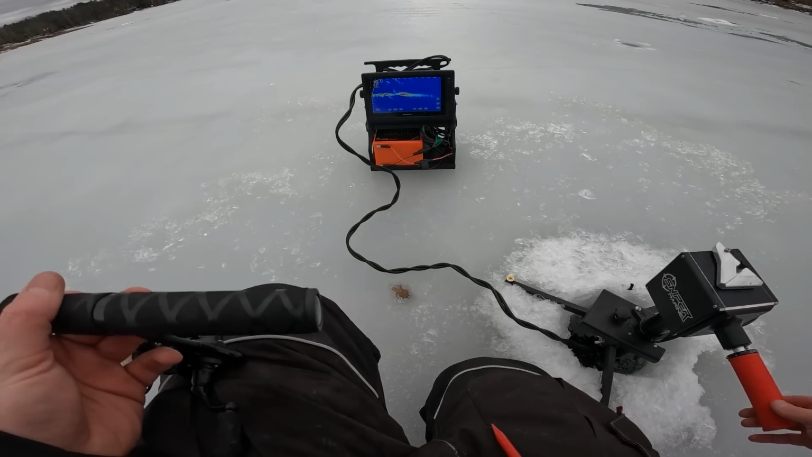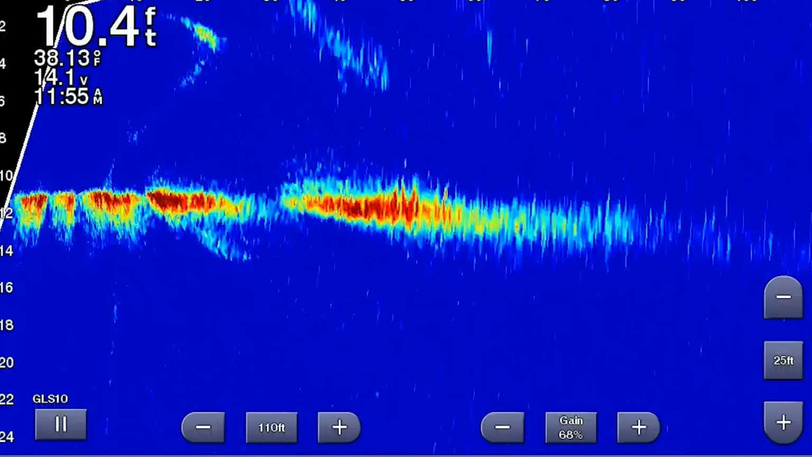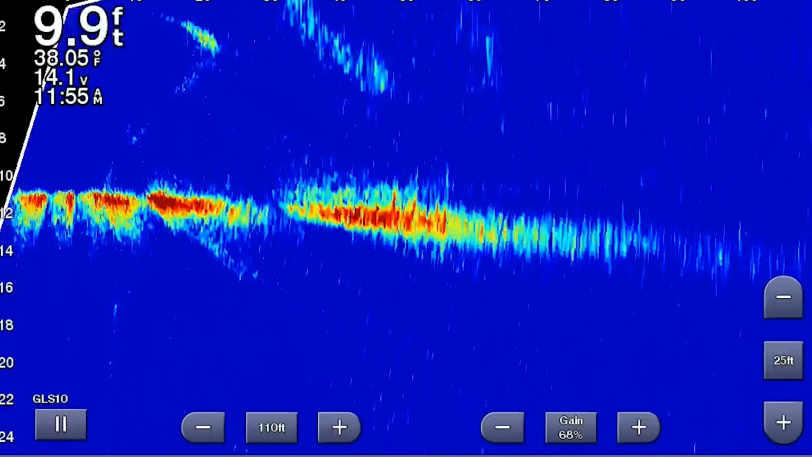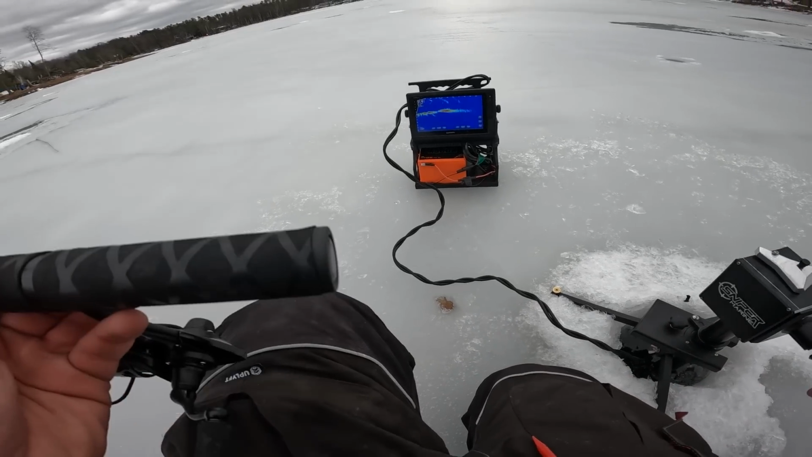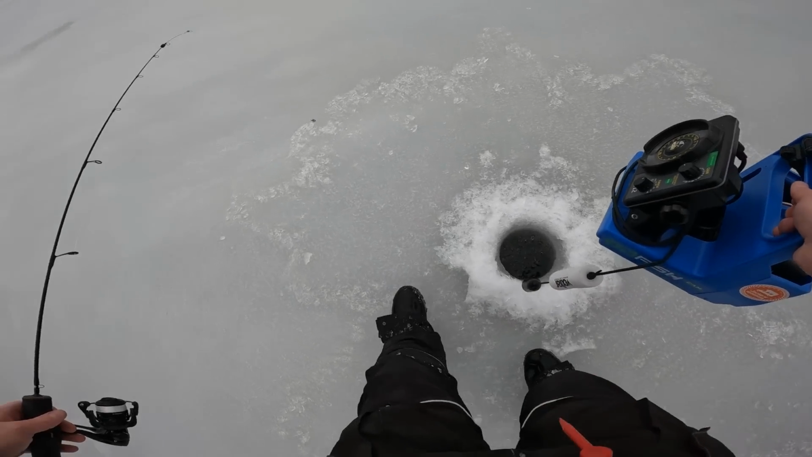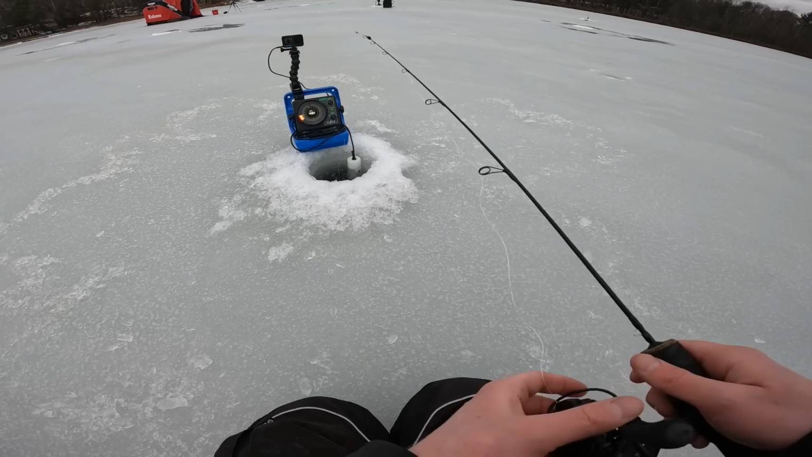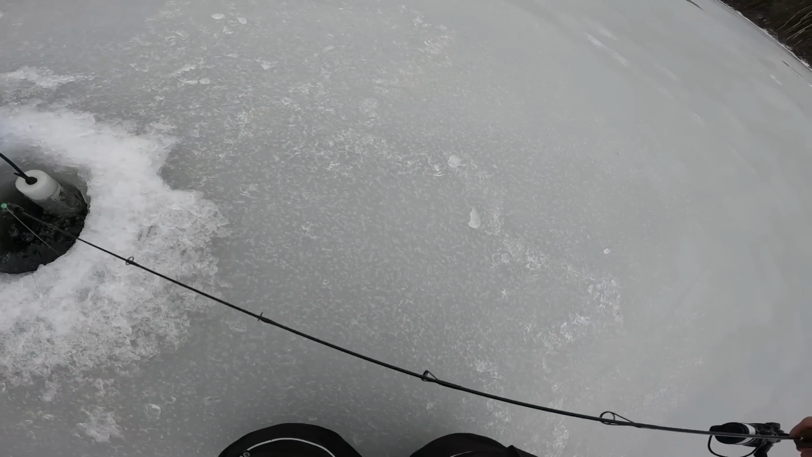Now that I got a bunch of holes punched, we're gonna take a look around here with the Livescope unit. There's still a bunch of fish off where I drilled a bunch of holes. Looks like about 30 feet away, there's a pretty good school of fish that could potentially be crappies. So we'll jump into some of these holes and see if we can catch some fish. The Livescope unit is over there. We'll give each hole about a good 5 minutes maybe, and then we're gonna switch holes.